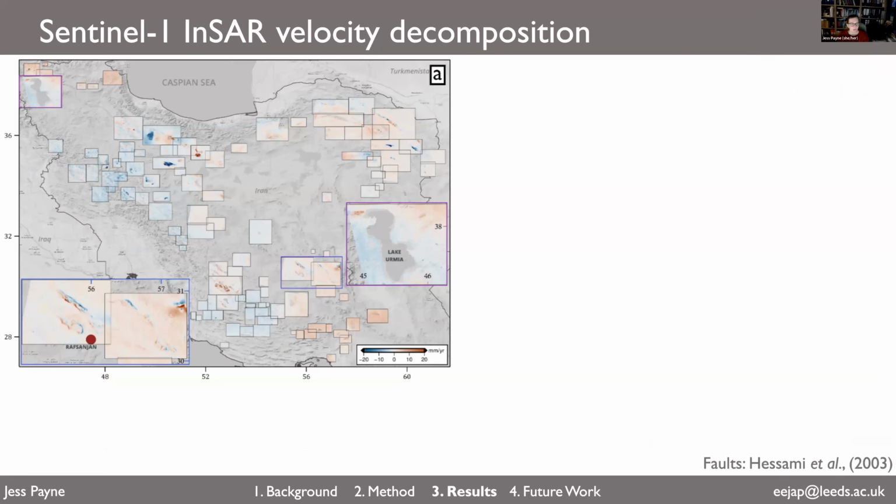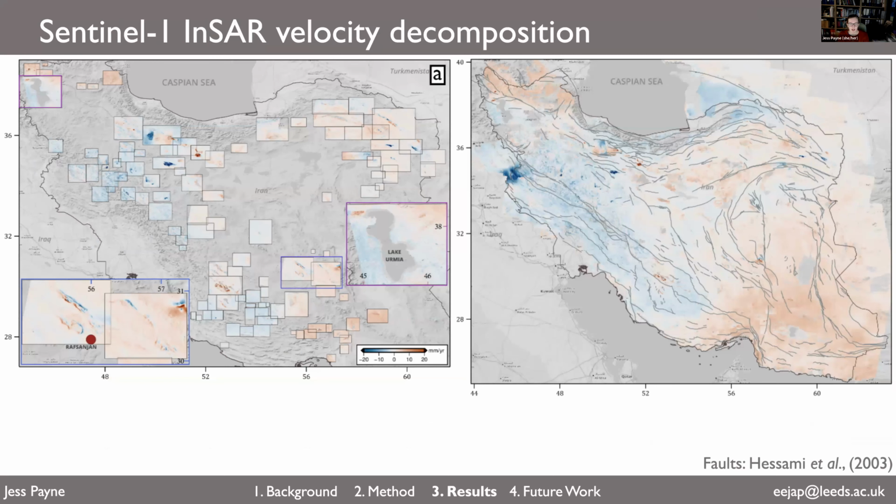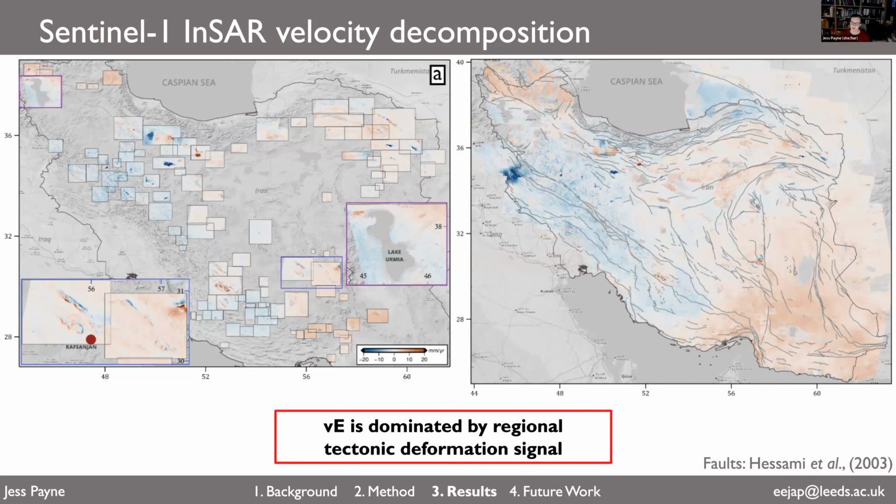So looking at the east-west velocities in a bit more detail, we put behind those subsidence velocities on the left the original velocity field produced by Watson et al. You can hardly see the subsidence velocities in the right-hand image. This was quite surprising to me when I first did it, but it shows that the east-west velocities are dominated by the regional tectonic deformation signal rather than the short wavelength subsidence signal, which we can see really clearly in the vertical velocities.